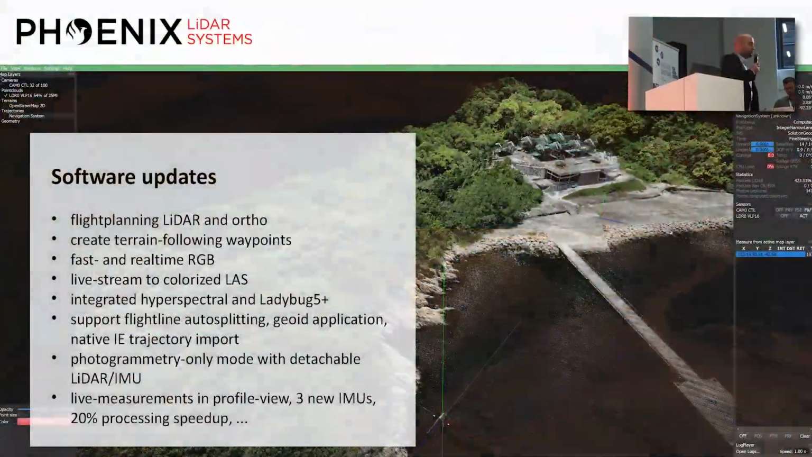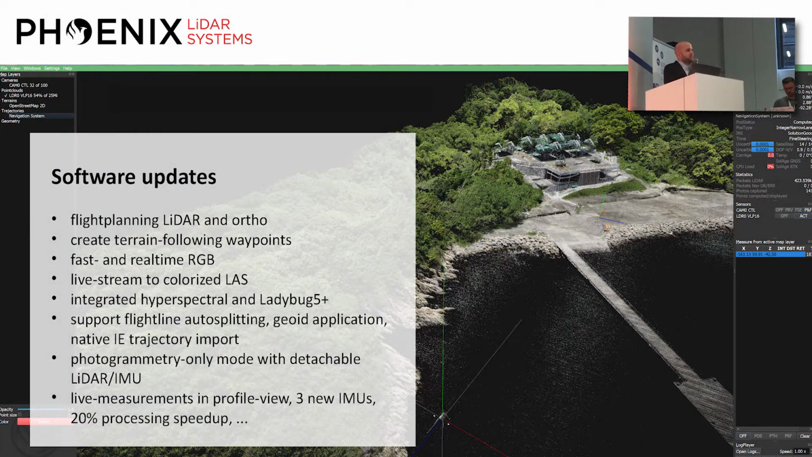This is just a summary of the software updates we did. We're pretty customer driven in what we do. So sure, we provide our set of software, but we get lots of feedback from customers all over the world. And the first thing they asked us for was a flight planning tool, because it can be hard to figure out: I need this kind of LiDAR swath, I have this lens, this camera, this LiDAR scanner, I trust it to give me points up to this range for this